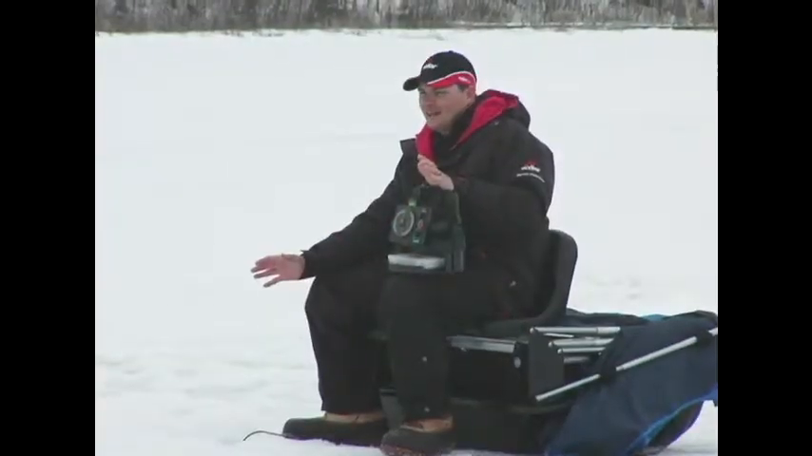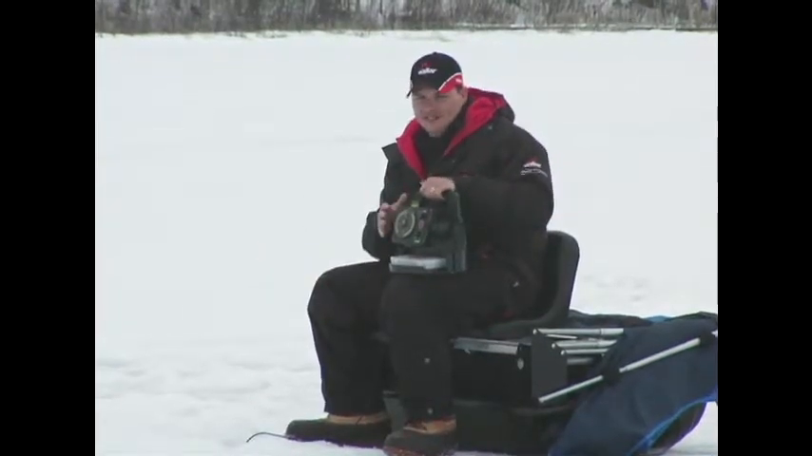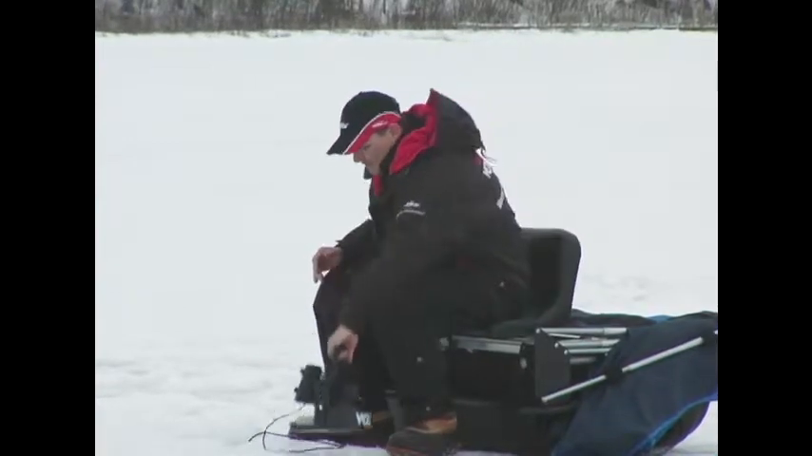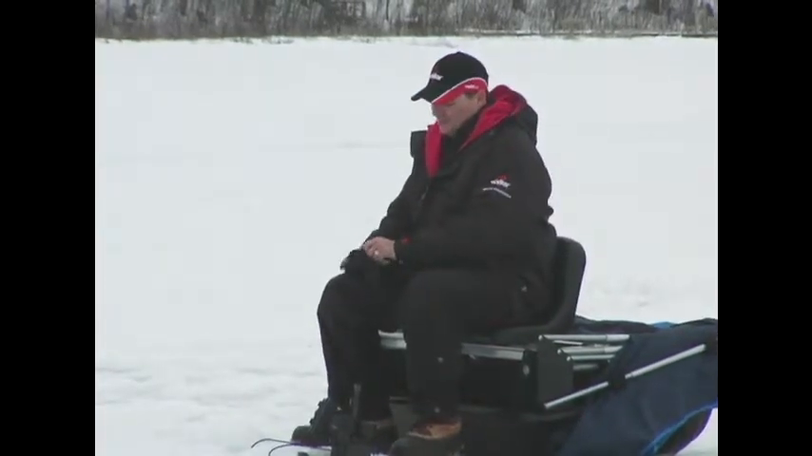I tell you what, I think I've given you a rundown of exactly how the unit works, but I'm ready to fish. We've been looking at this hole, 30 feet of water, and I didn't see any fish down here. So I think it's time for us to move around a little bit and see if we can find some of these fish that might be sitting in a slightly different area.